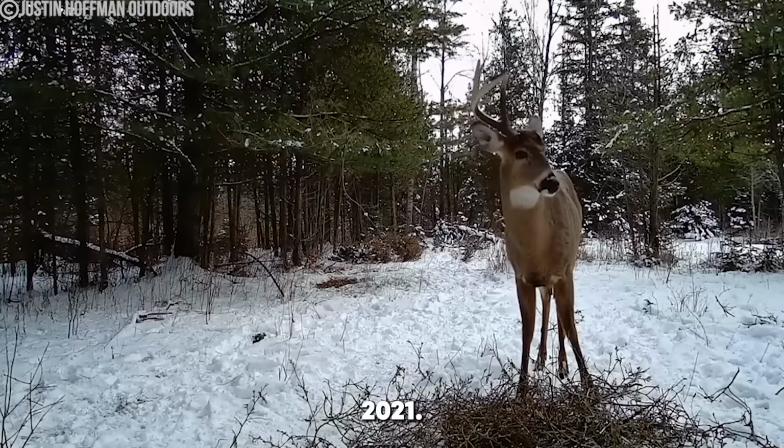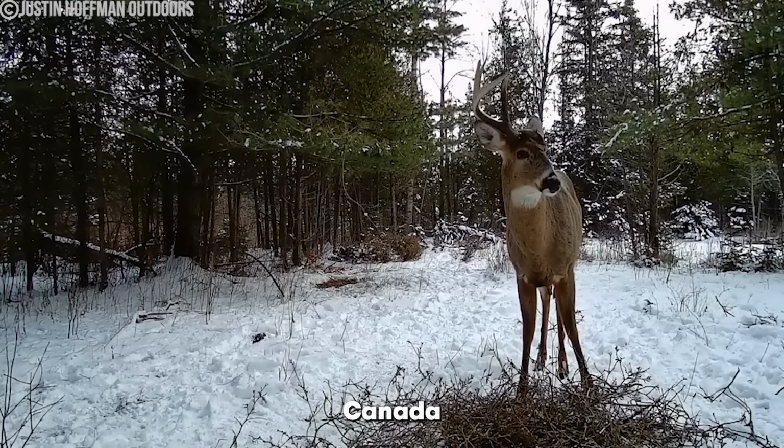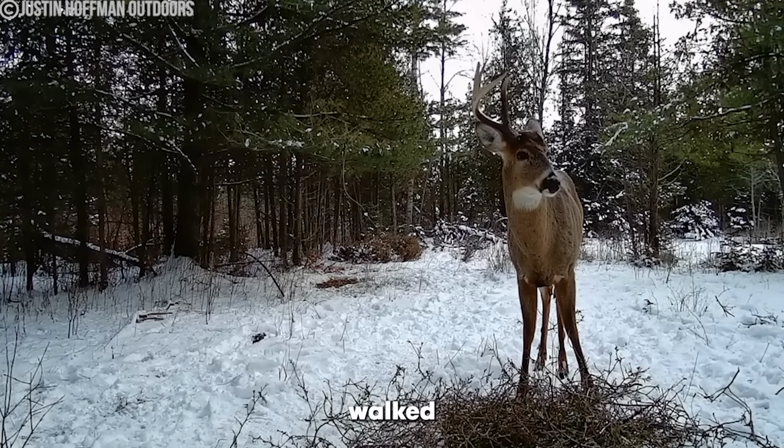January 7th, 2021, a trail cam in Ontario, Canada captured one of the rarest sights in the wild as a buck that was about to shed its antler walked right in front of the camera for everyone to see.